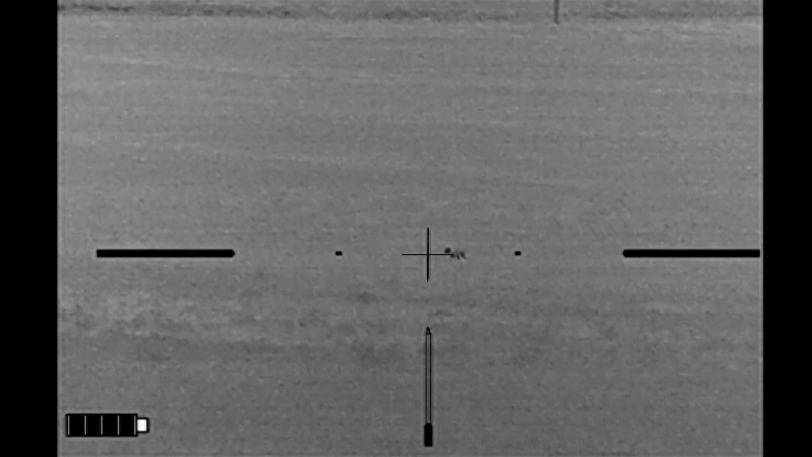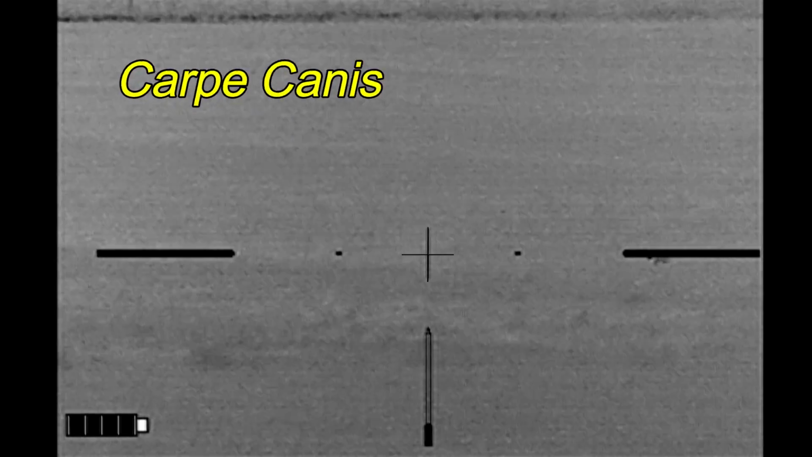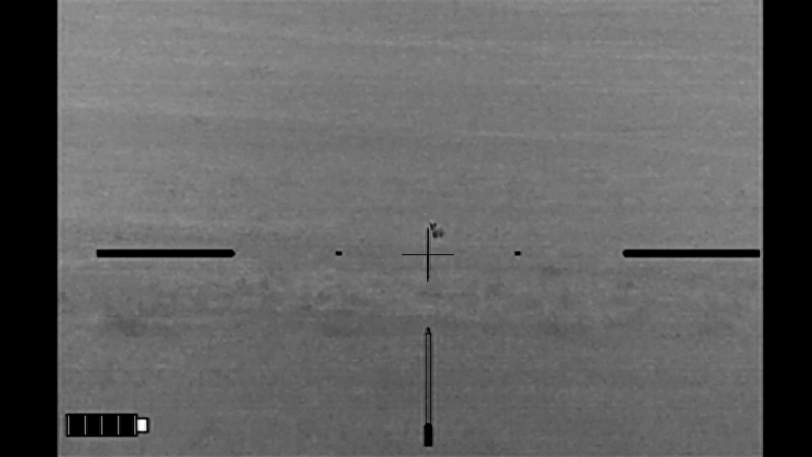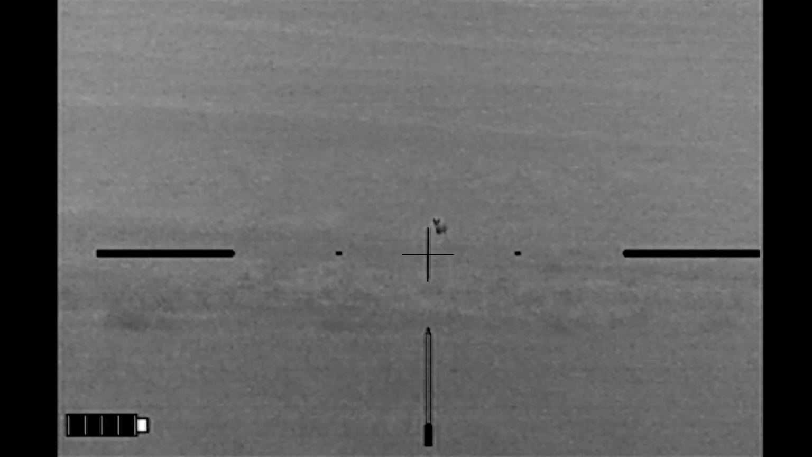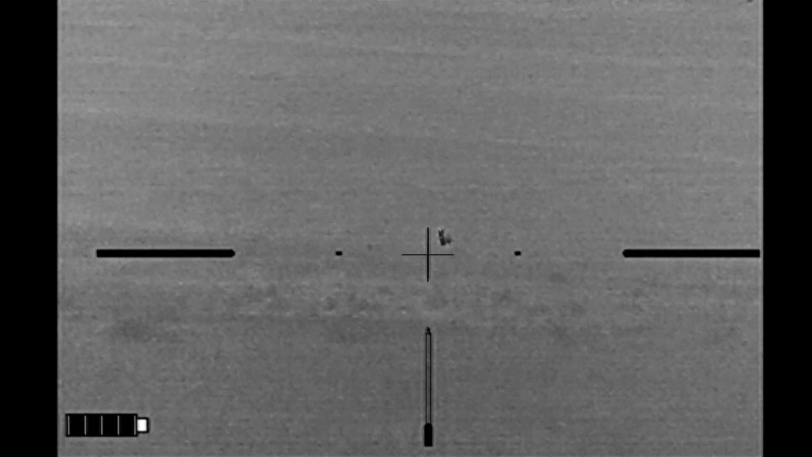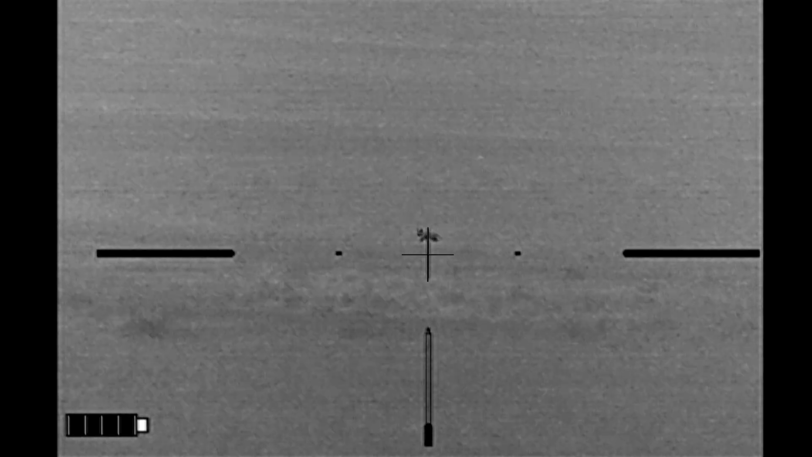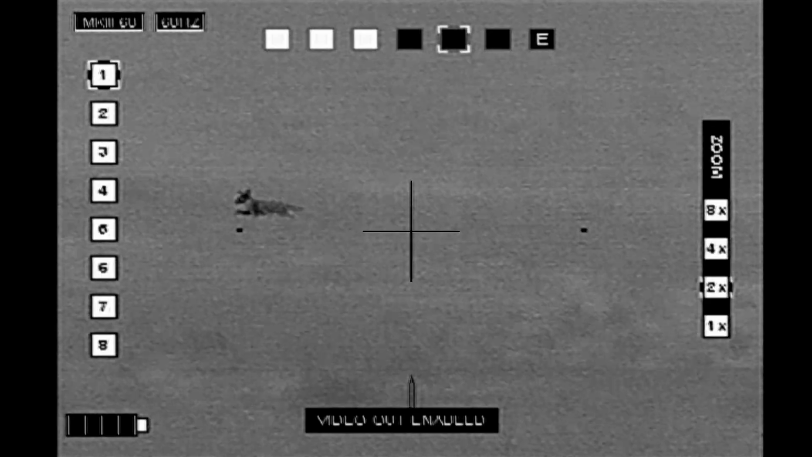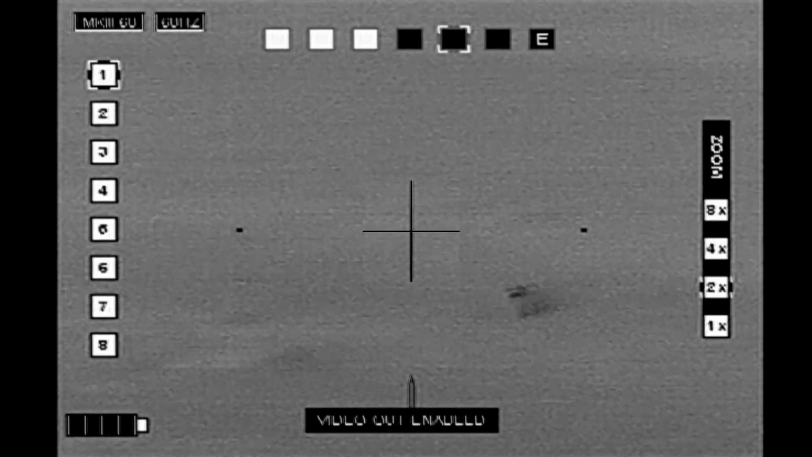Okay, what's going on? Carpe Canis. Ben and I went hunting up in North Texas. We'd actually been sitting on this hillside for a while watching this coyote off in the distance. Finally it started heading our direction, so we went down to the fence between the pastures and got set up. It started lip squeaking to call it in closer.